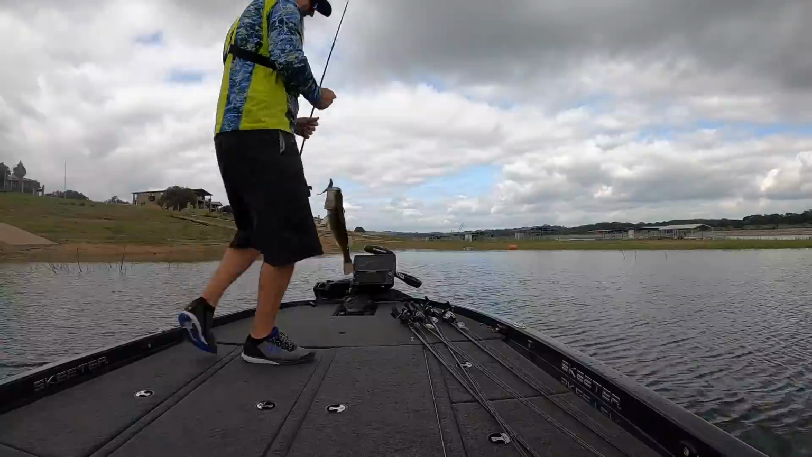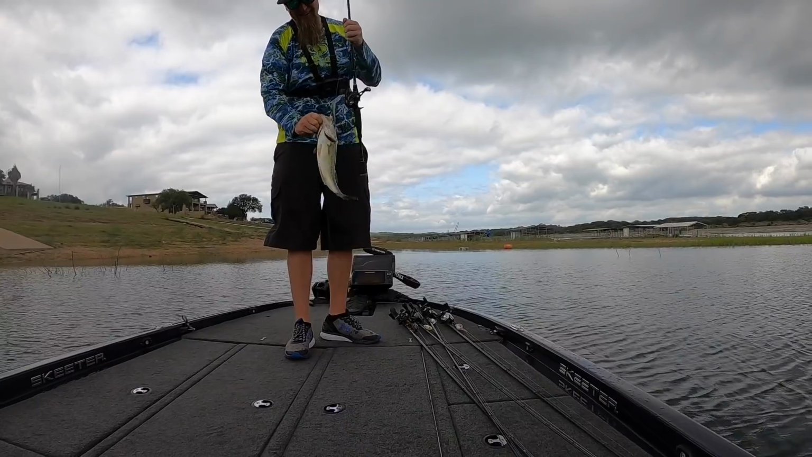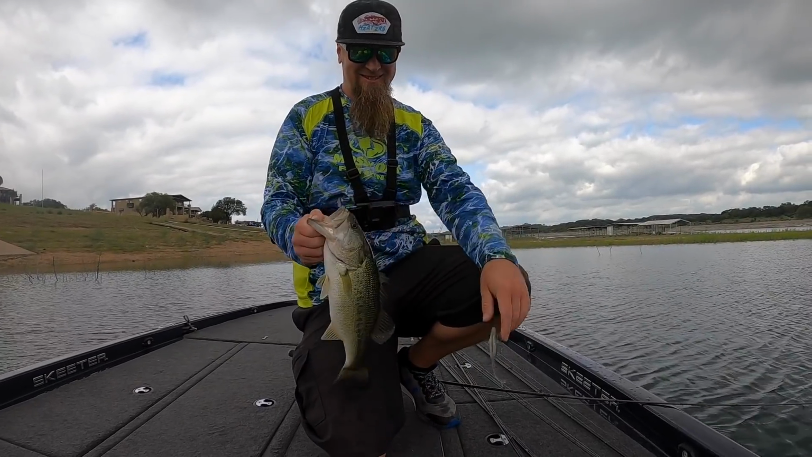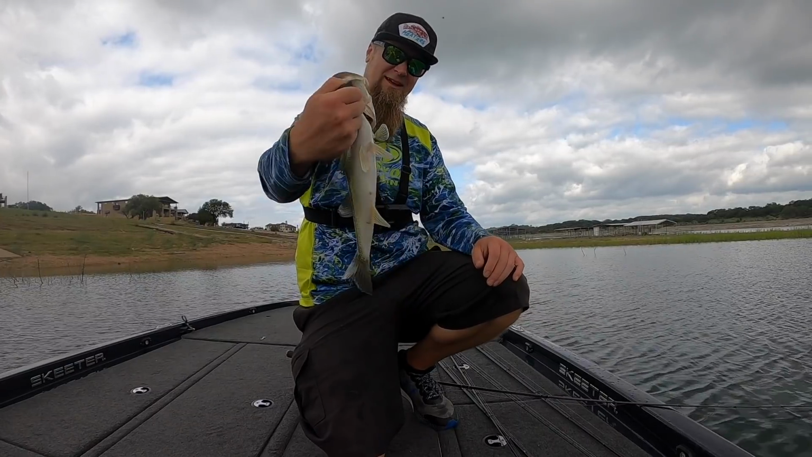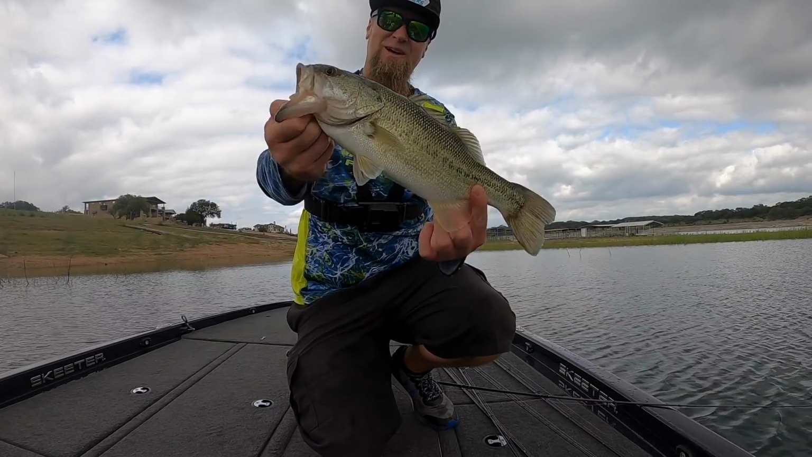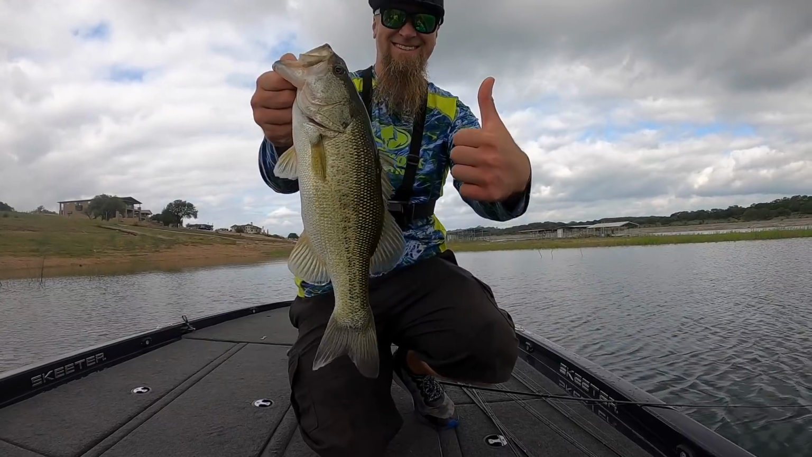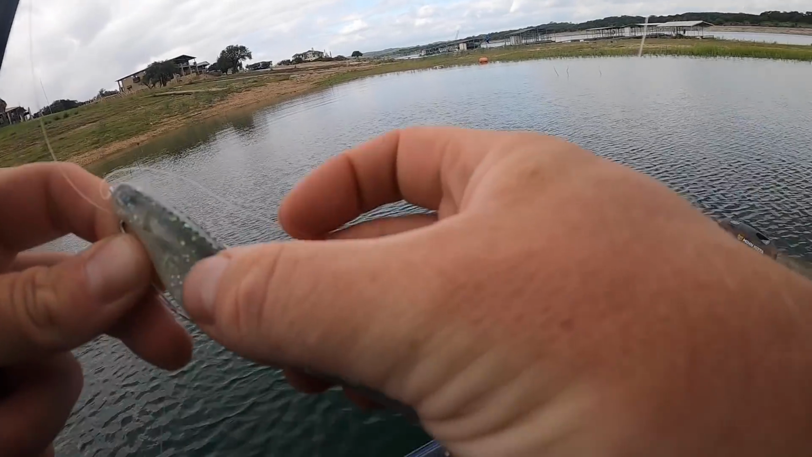Oh, that's a keeper. A little bigger than I thought he was too. That's another thick one, number 7. I'll take him. Flush doing work. I think we're getting a little better, a little thicker, healthier, pretty color on him. Beautiful looking fish. Awesome. Thread fin smoke.